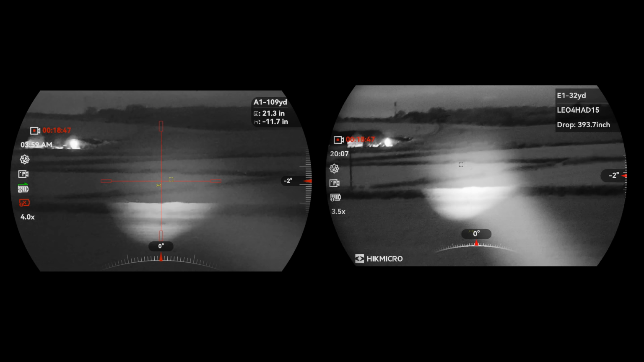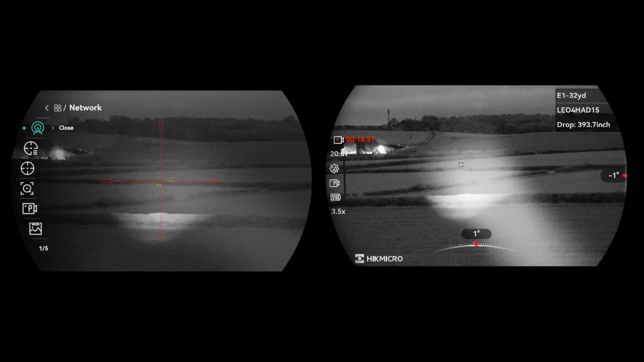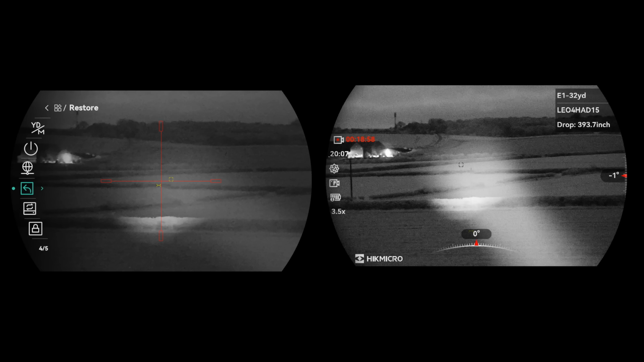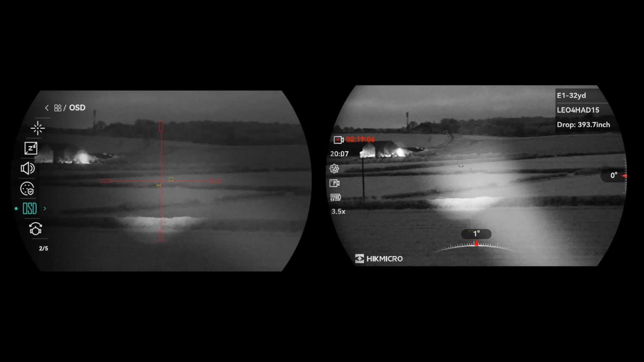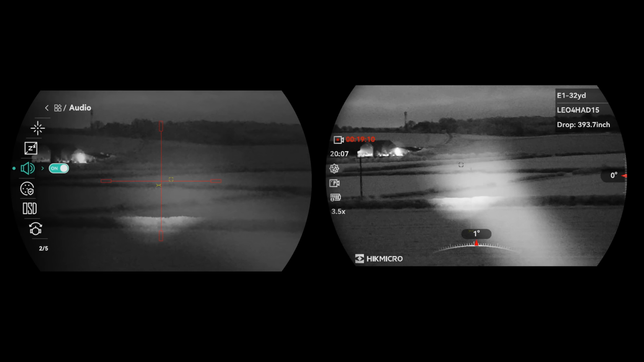Okay, let's have a look. Same menus really. Smart.